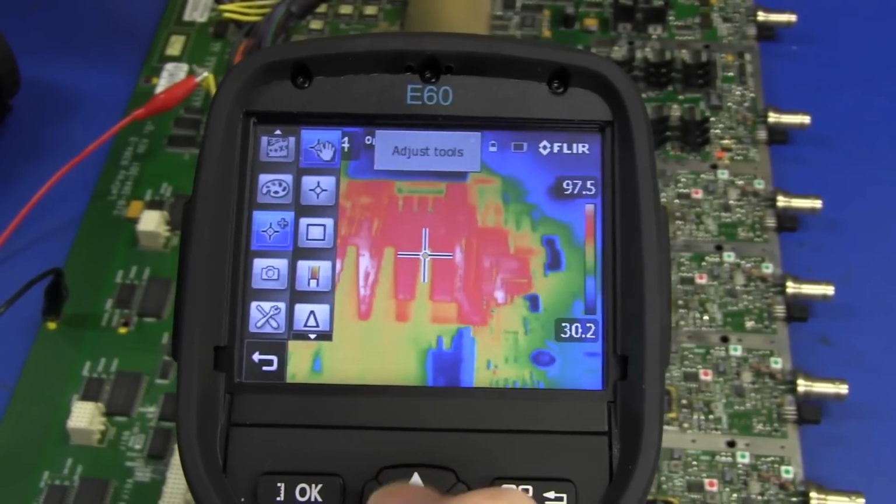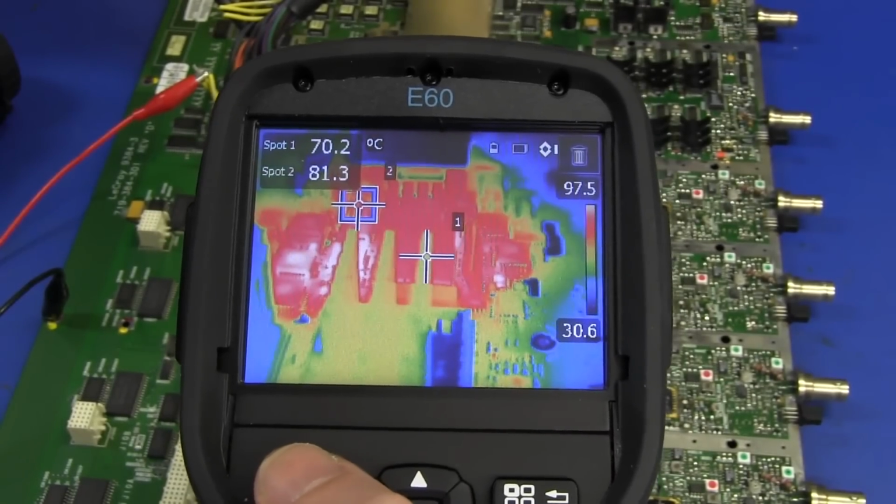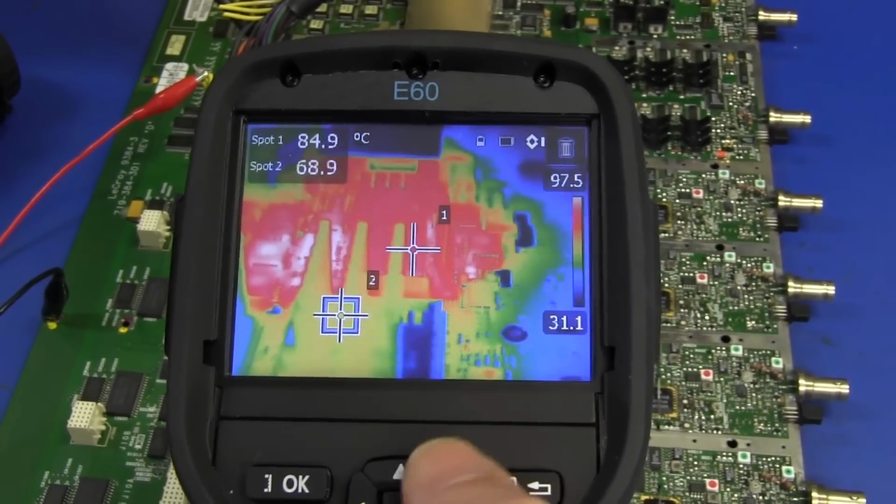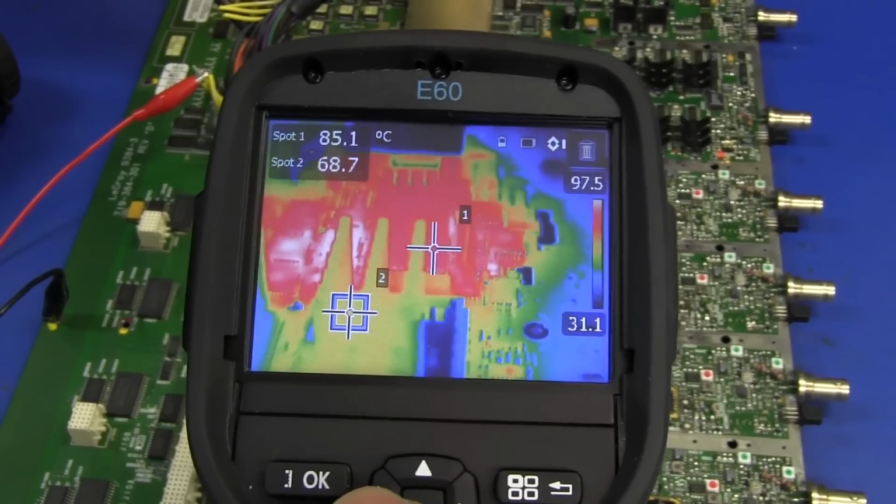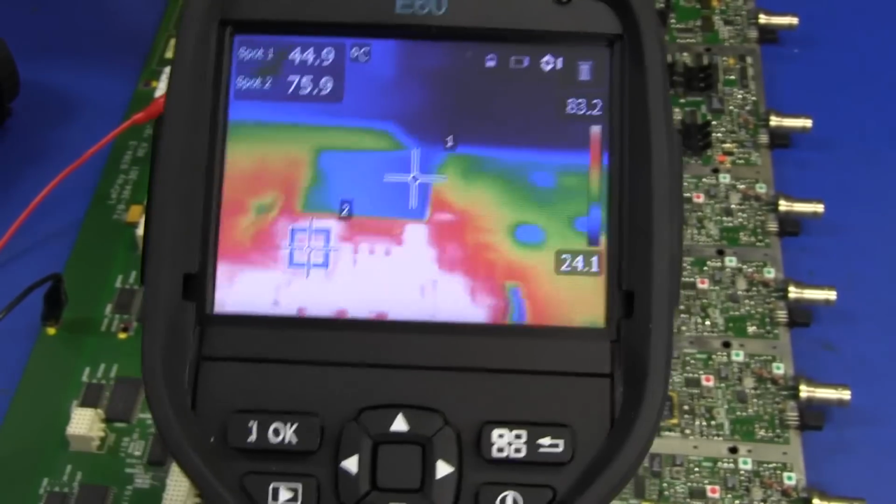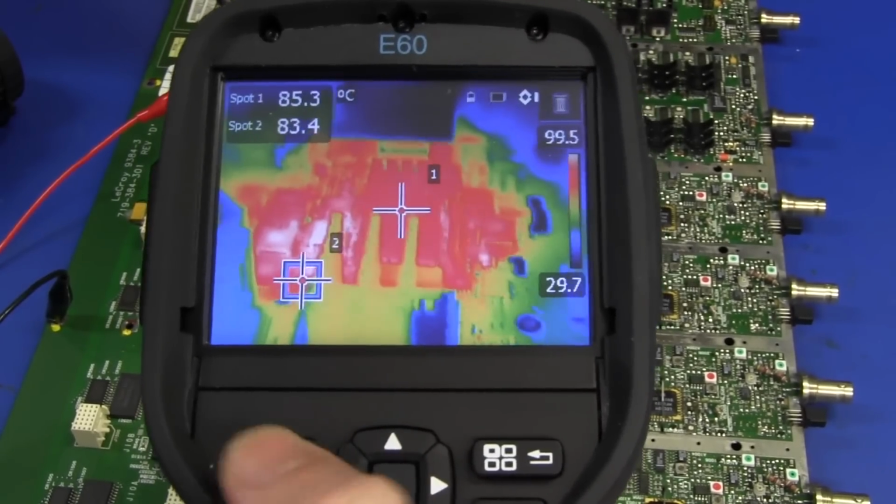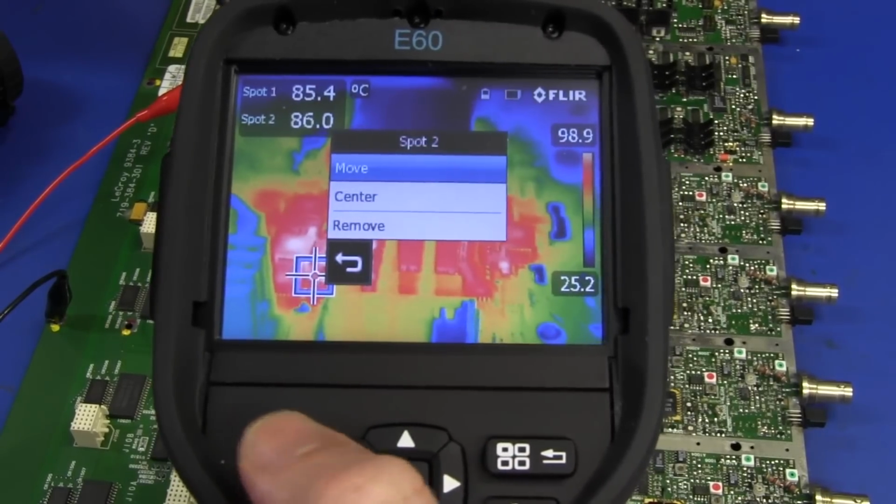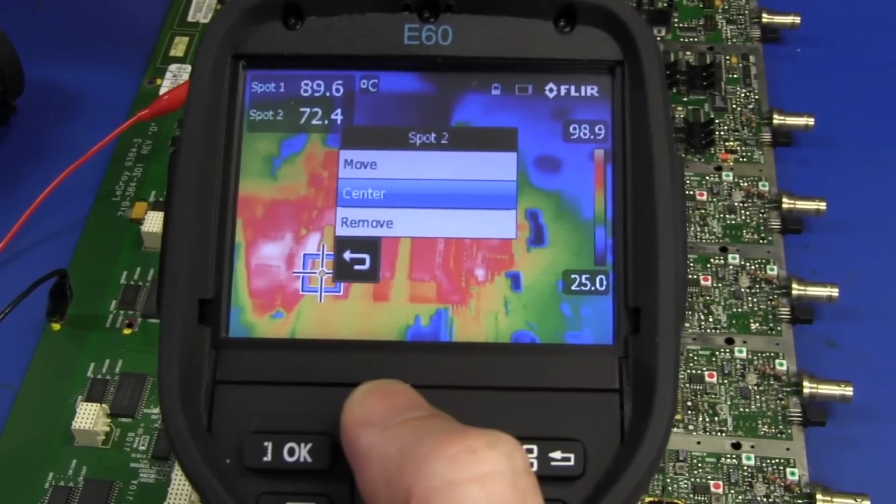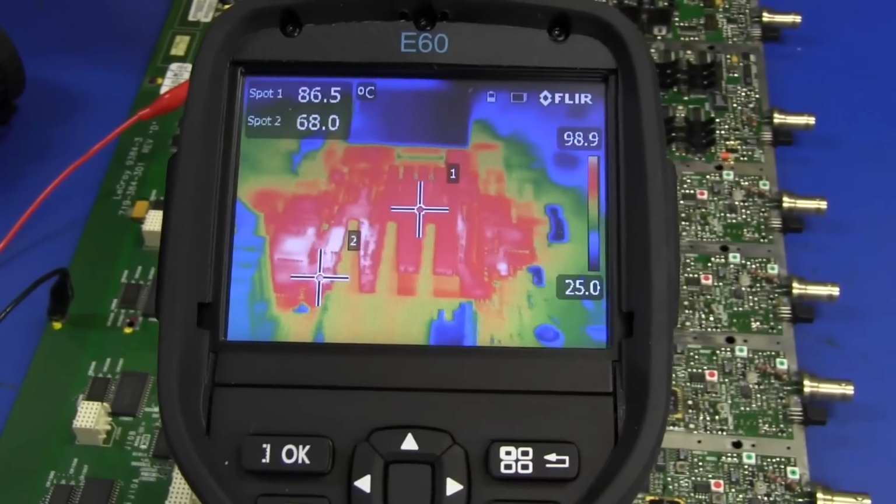We can add a spot. Let's go in here and I presume we can move that around. So that's a manual spot. This thing mounts on a tripod as well, by the way. It's got a tripod mount down here. That would probably be better if I had it mounted on a tripod, but we can set that spot down there, for example. We don't really need to center it because we've already got a center one. So let's get out of that. There we go. So we've got our second spot now.